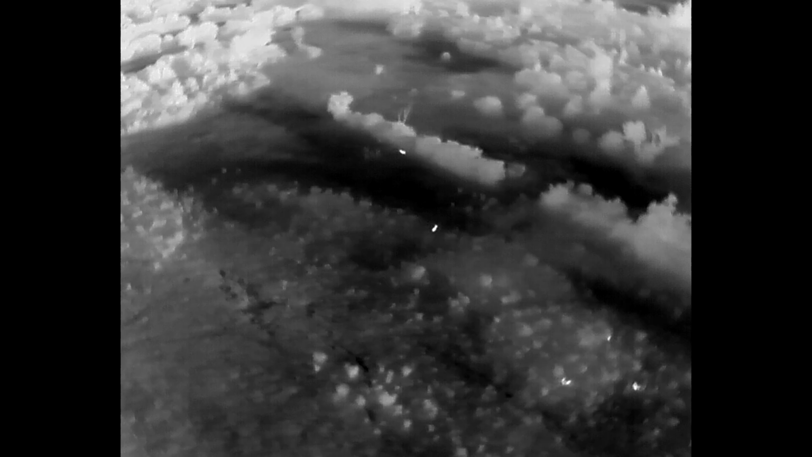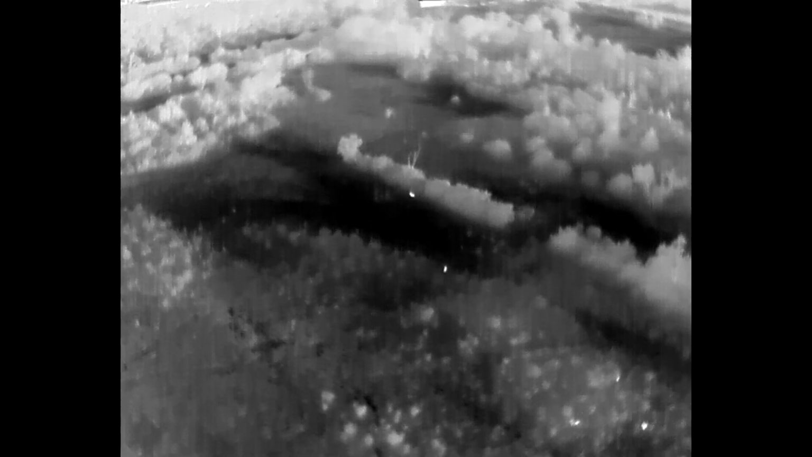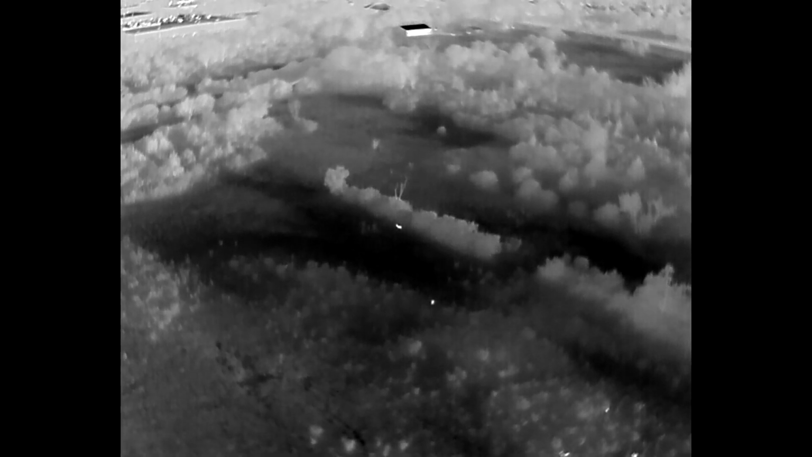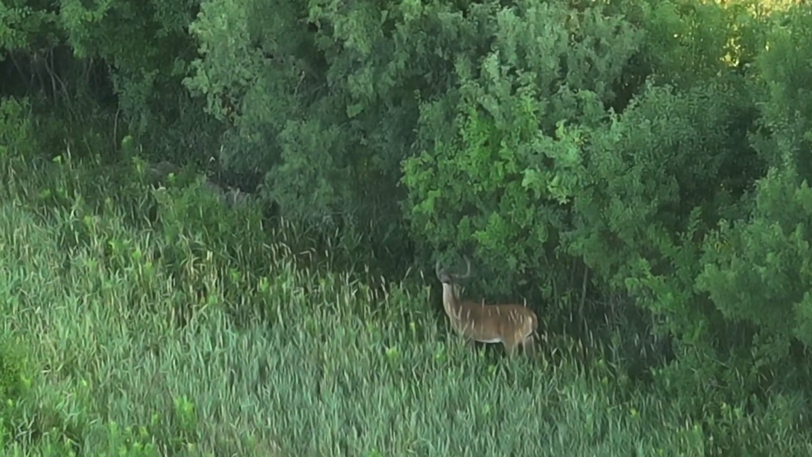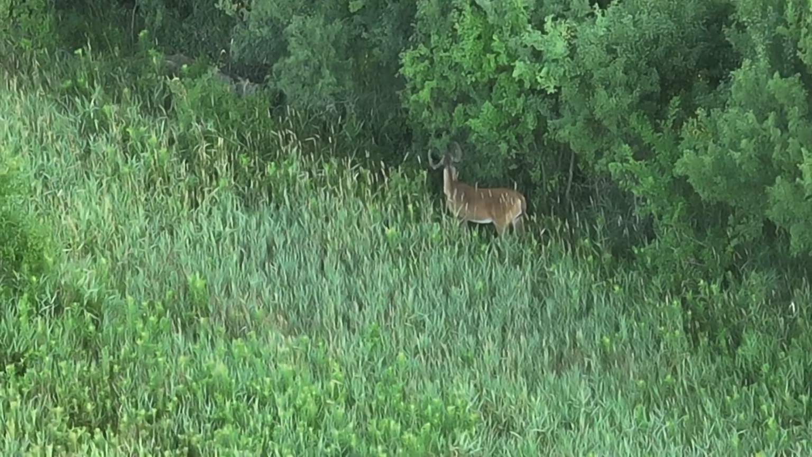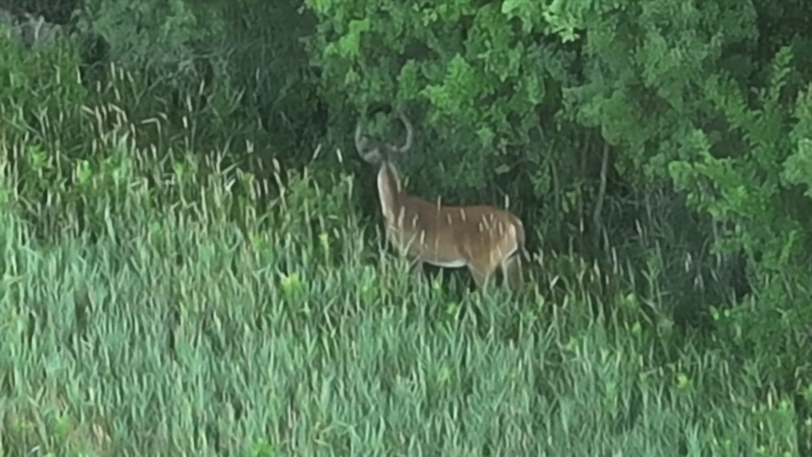And then the last deer I'm going to process here, probably deer 11, up against that tree line in center screen. Deer number 11 is out against the edge in the tree line. And this is a wide rack with a little bit more roundness to it.